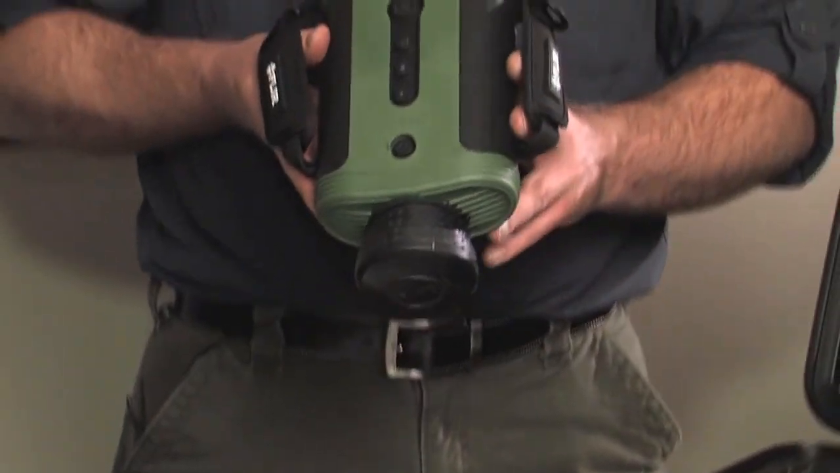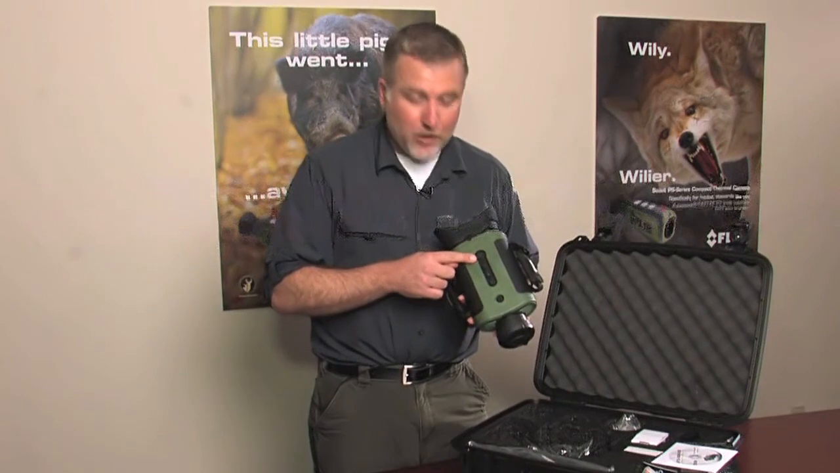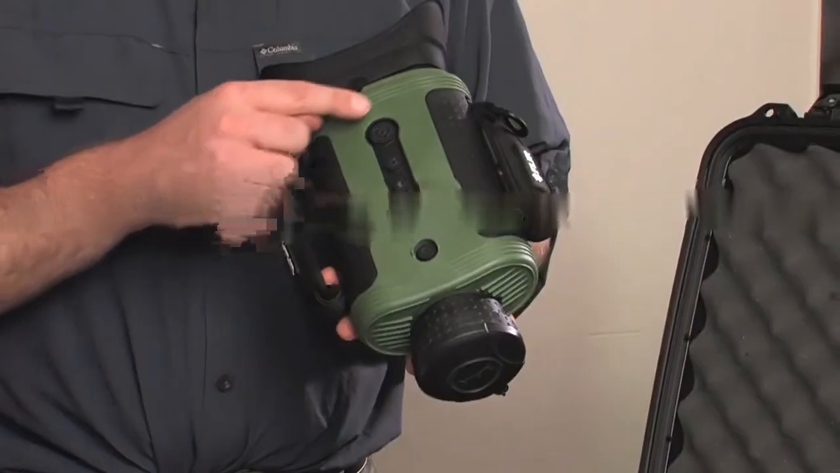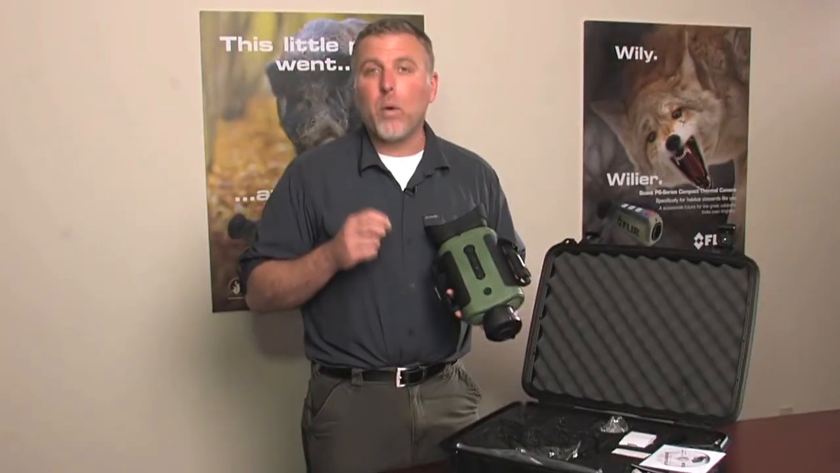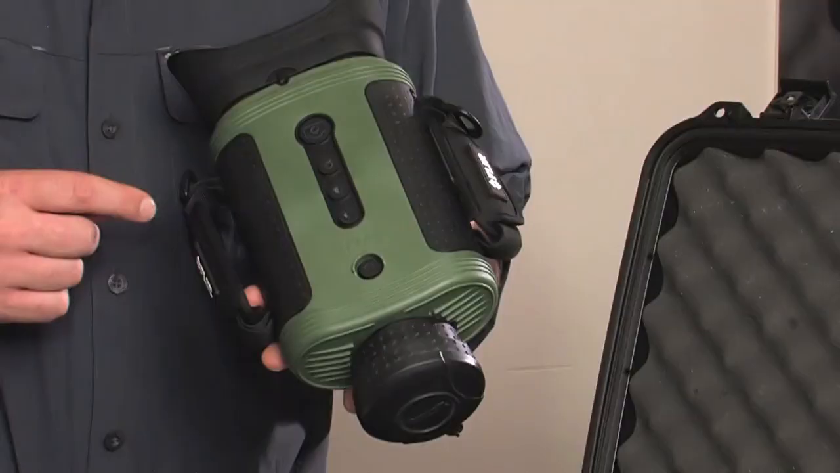Let's talk about the buttons on the camera itself. First, we have the capture button. You push it once to capture a still image. To get video, you push it and hold it. An indicator on the display will let you know you're recording video at that time. You can let go of it once it starts recording video, and to stop the video, simply push it again.